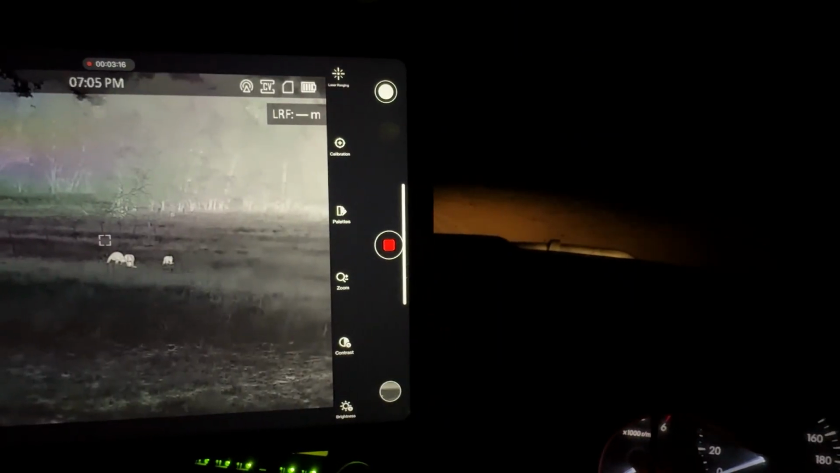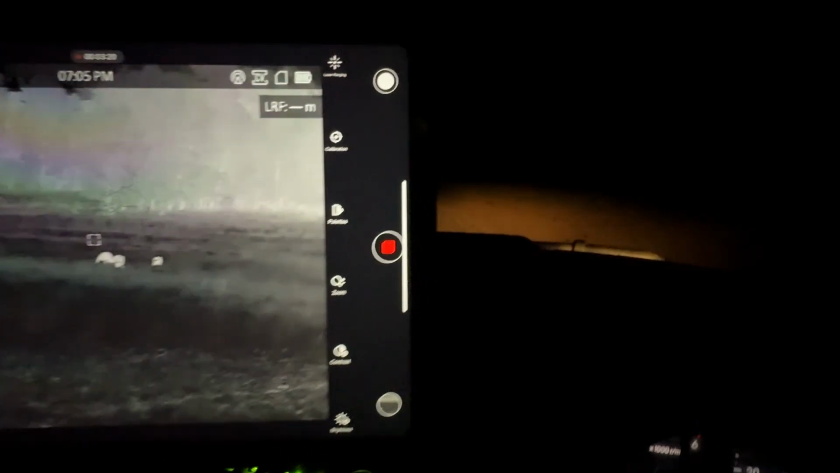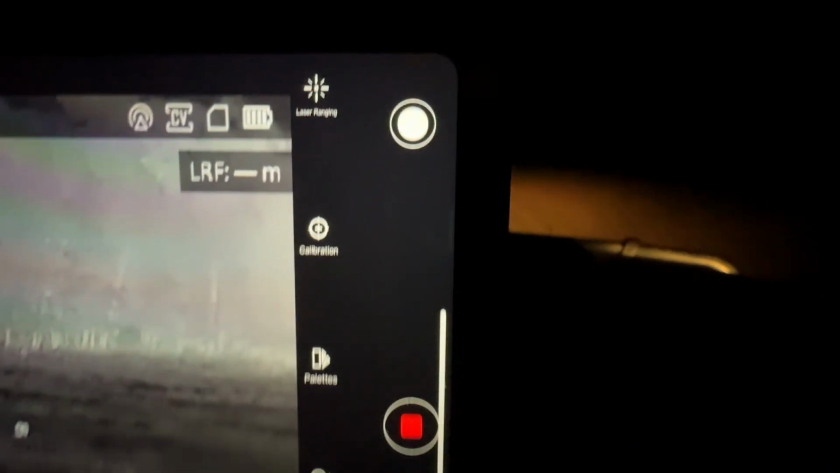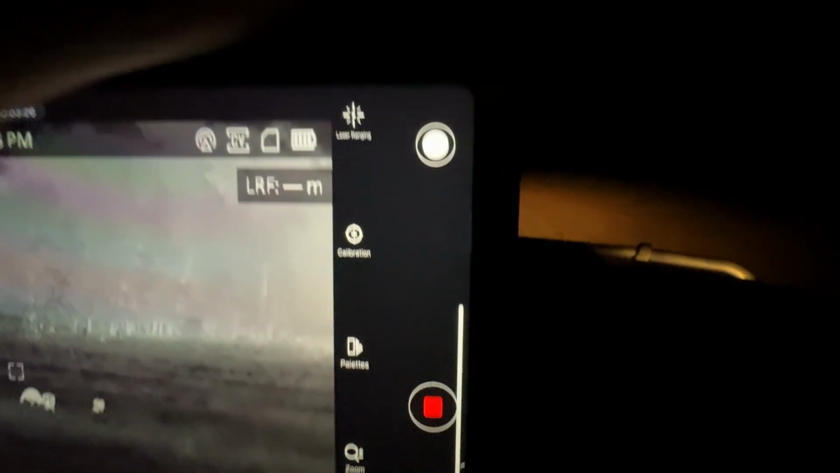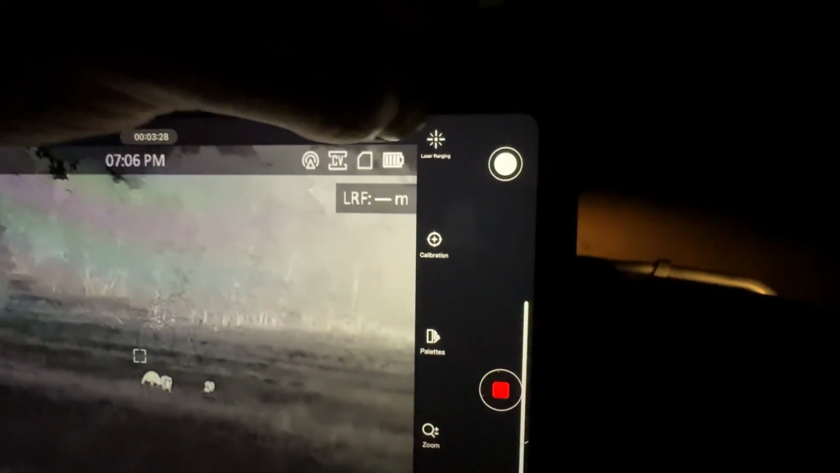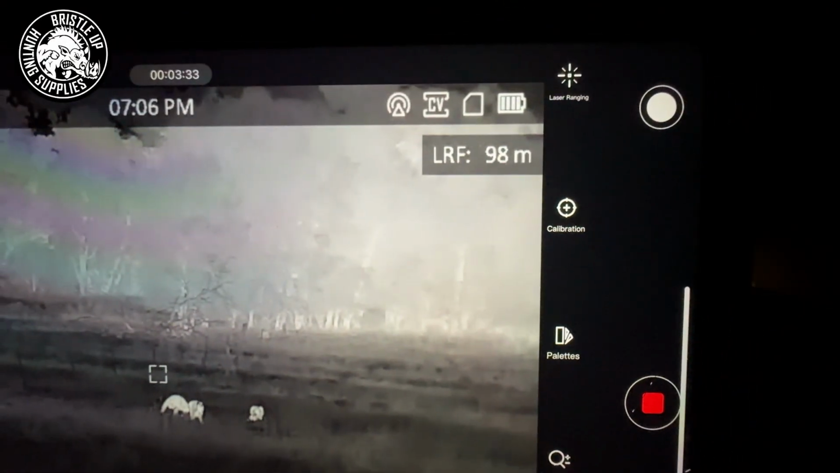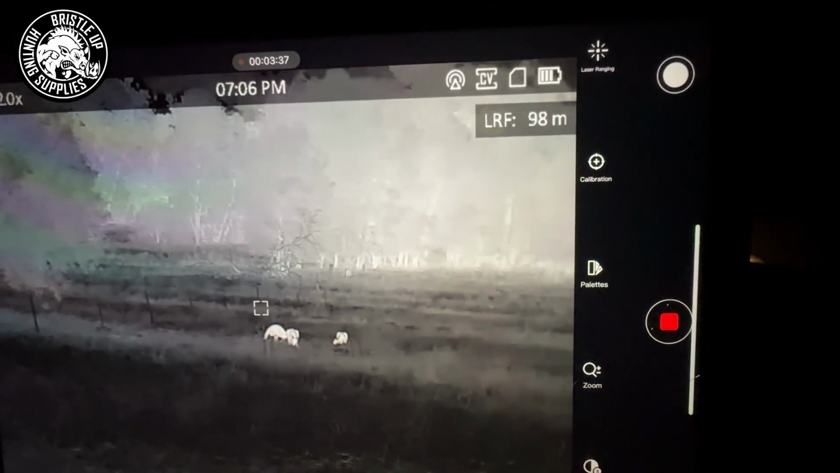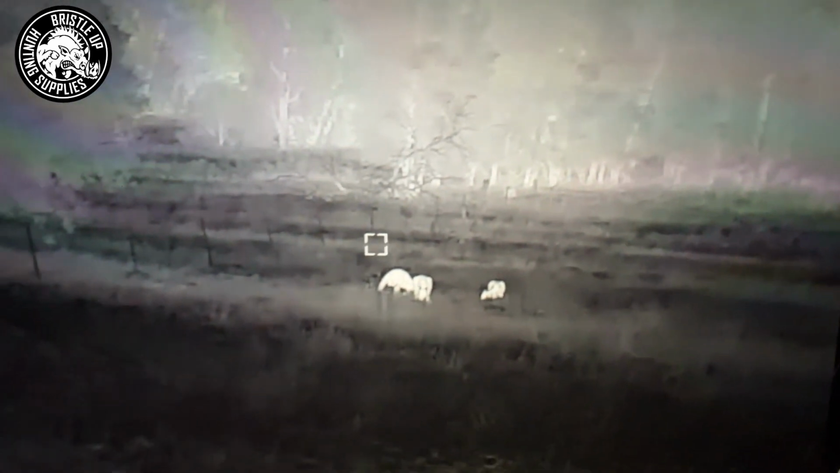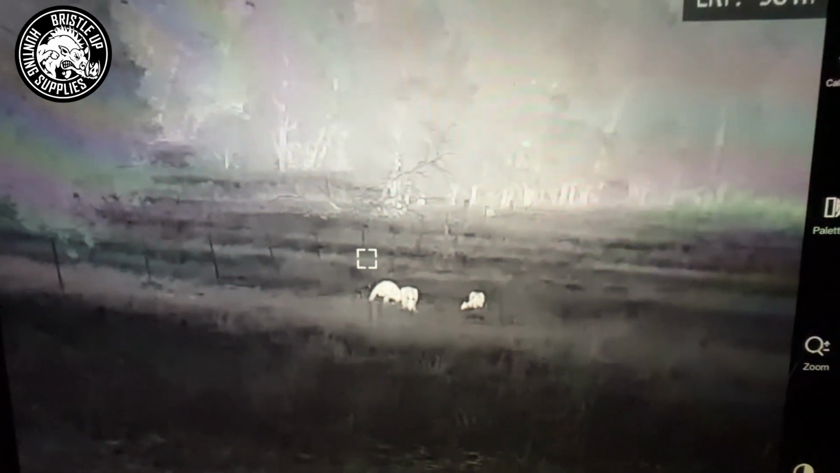On the right hand side, we actually have a big bar down the side, which has different options that we can use to operate the thermal. So at the top here, we've got our laser rangefinder button, and we press that and it will start ranging. So it's ranging these kangaroos out. They're roughly 98 meters, and that will range to that little square. So where that square is sitting is the measurement it's going to get.